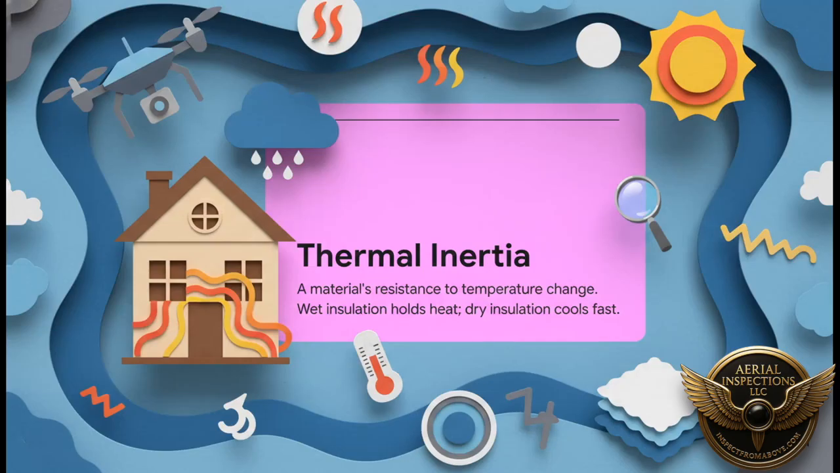The secret here is a cool concept called thermal inertia. Just think about it like this. Dry insulation is kind of like a small pebble sitting in the sun. It heats up super fast, and the second the sun goes down, poof, it's cool again. But insulation that's soaked with water, that's like a giant stone. It takes all day to soak up the sun's heat, and it holds on to that heat for hours after sunset. So we're not really looking for water, we're looking for the thermal signature of that giant slow-to-cool stone.